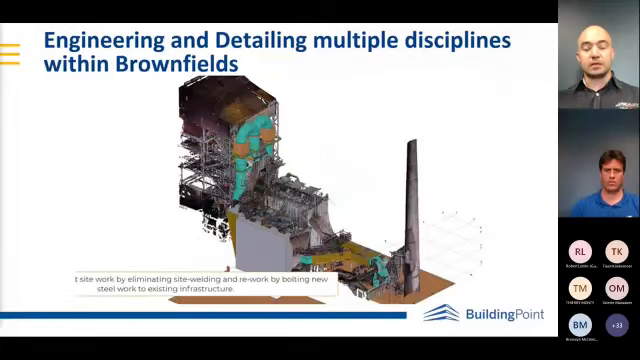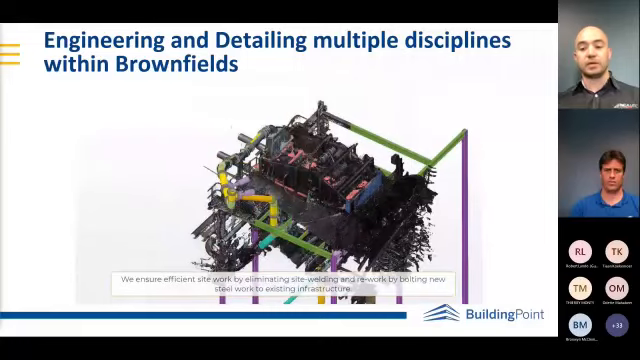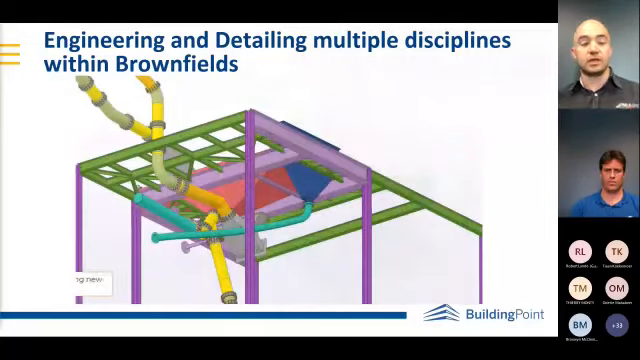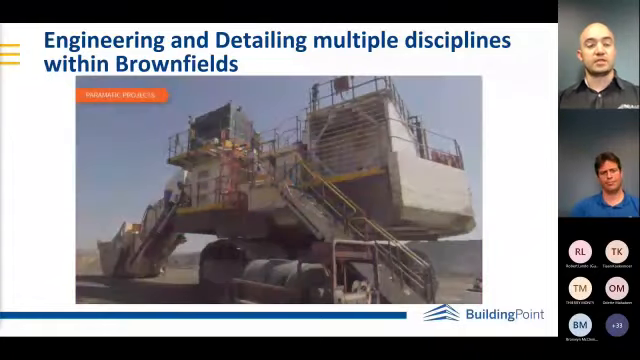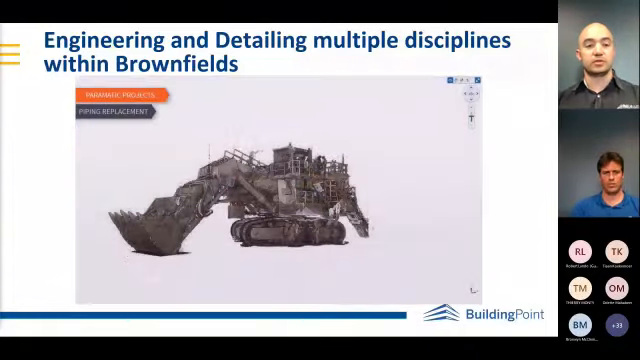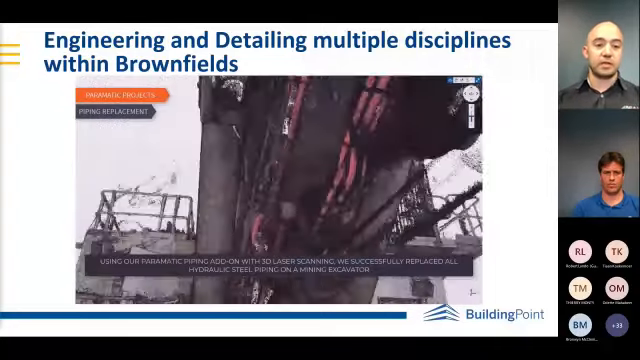And then we also deliver the detailed fabrication drawings of all piping. This ensures that the piping spools are accurately fabricated off-site and then tie in within the 3D scan to ensure that it's going to fit on site. These are some examples of work that we've done, as I mentioned before.